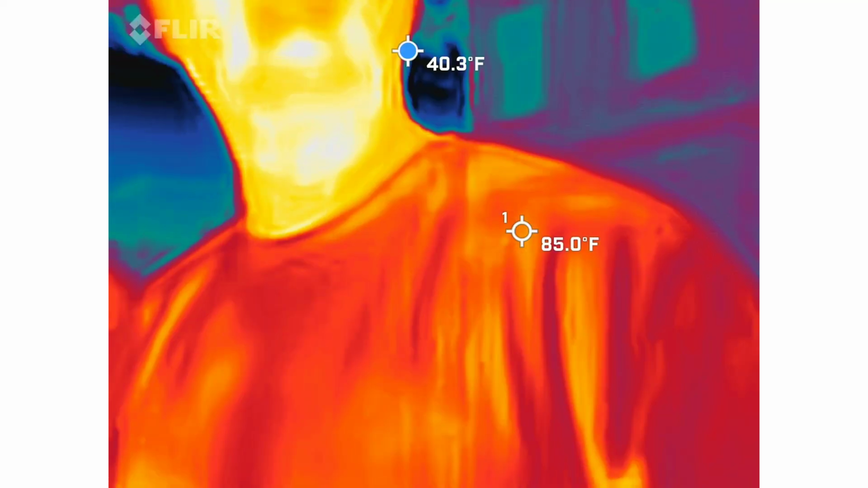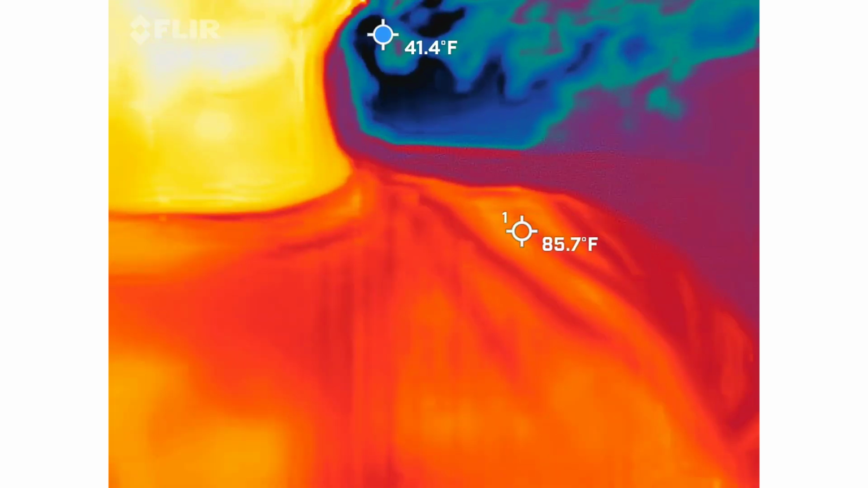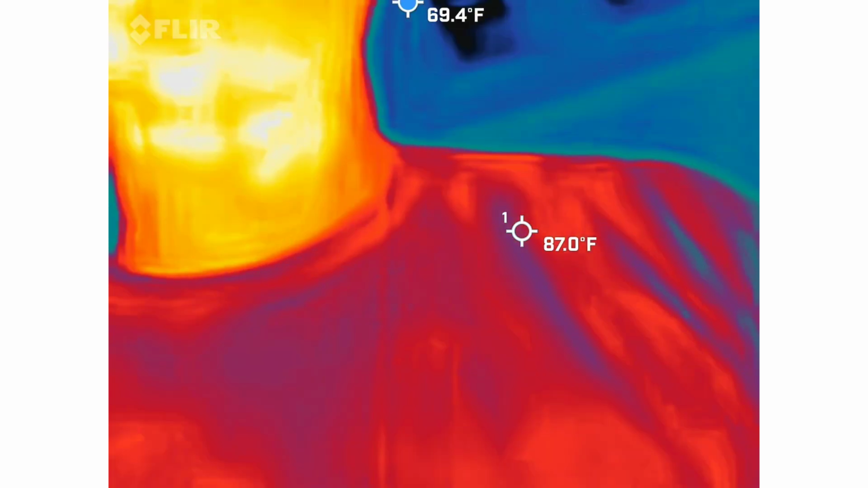Inside of a ghost hunt. Because they're colder than we are. Exactly. We're looking for cold spots. This is a FLIR camera. This is what firemen use to actually help save people. This is an attachment for a cell phone. This is the real deal. This is not a phone app.